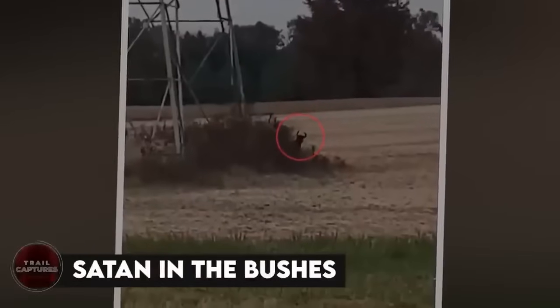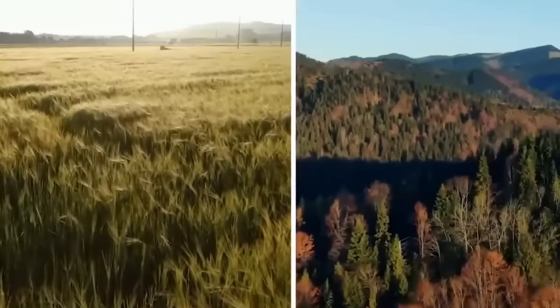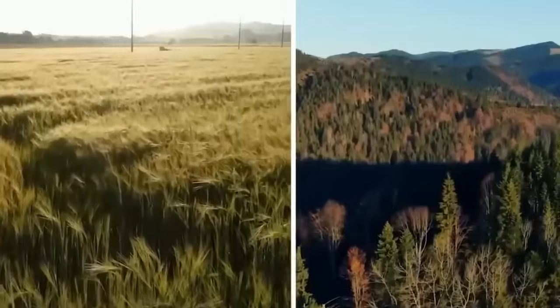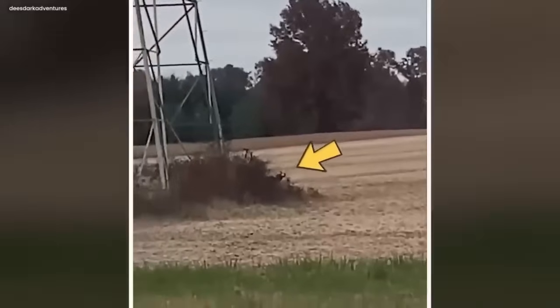Satan in the bushes. In the vast fields far from human neighborhoods, and in the close vicinity of the dense forest, a man began recording some strange movements. Behind the withered bushes around a tall electricity tower, something peculiar, a shadowy figure, appeared.